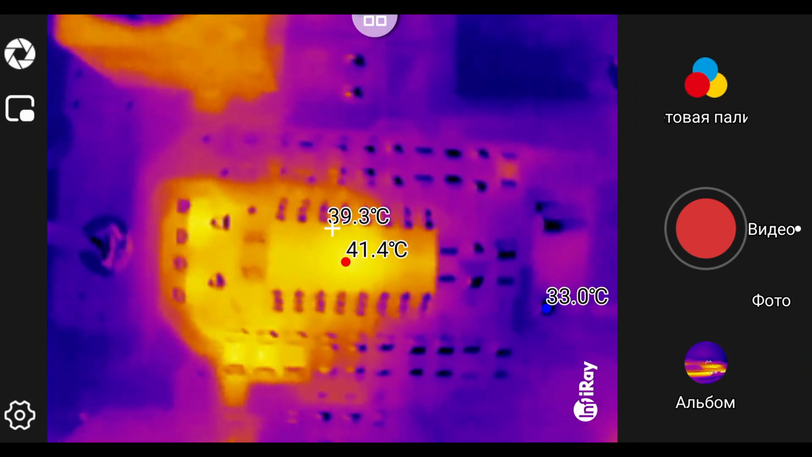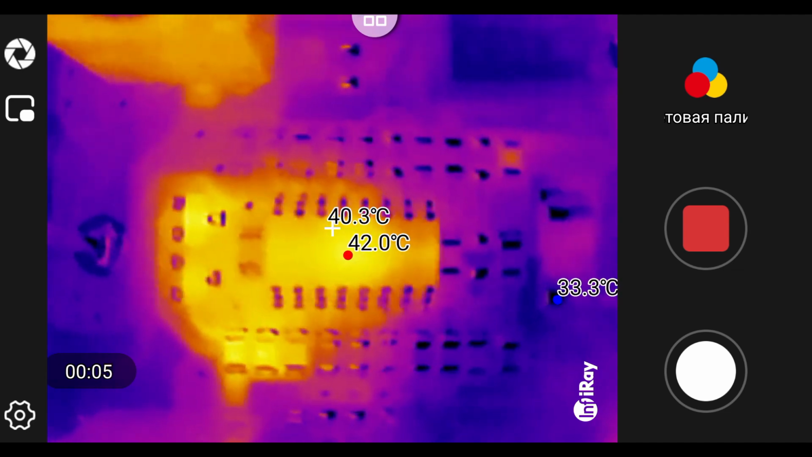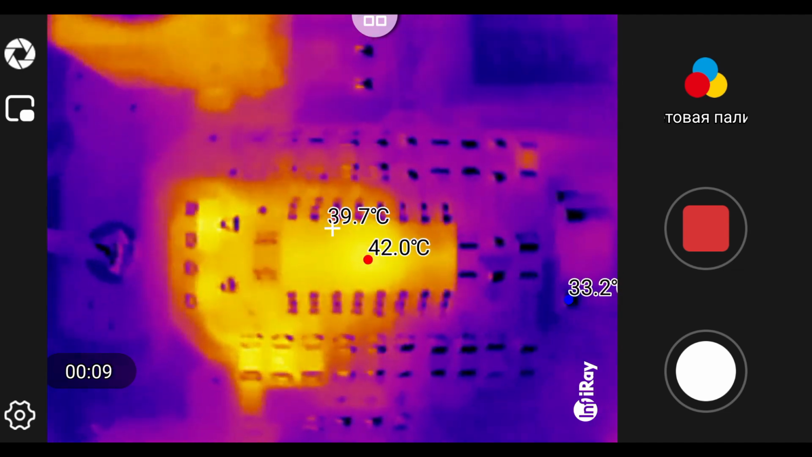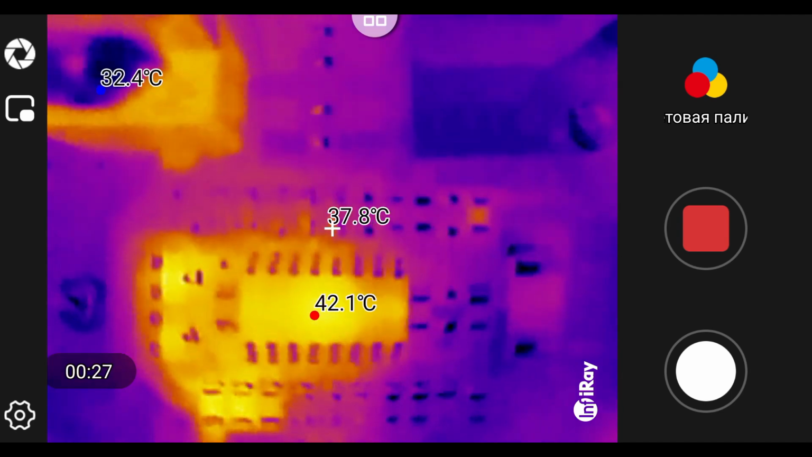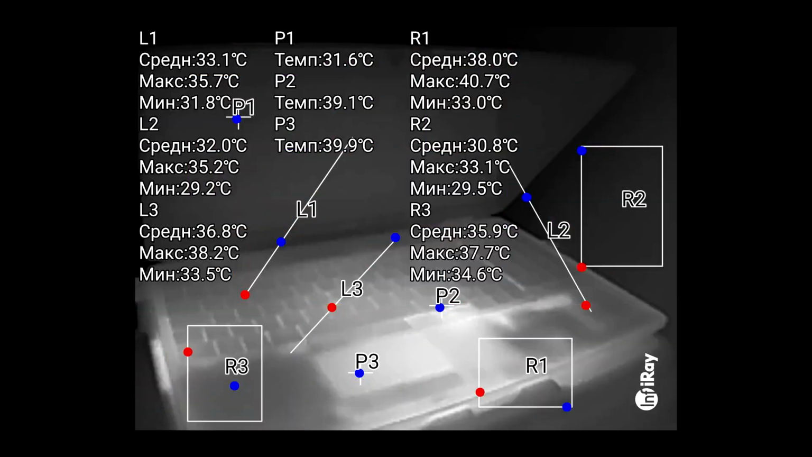As you can see, all elements are clearly visible. We enable video recording so that we can later analyze the temperature of the board elements. If desired, you can turn on professional mode and mark the necessary elements using dots and areas.